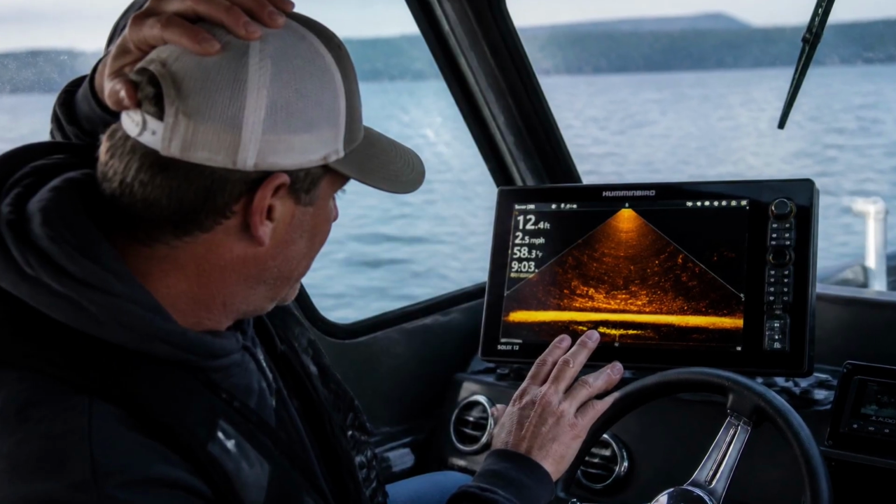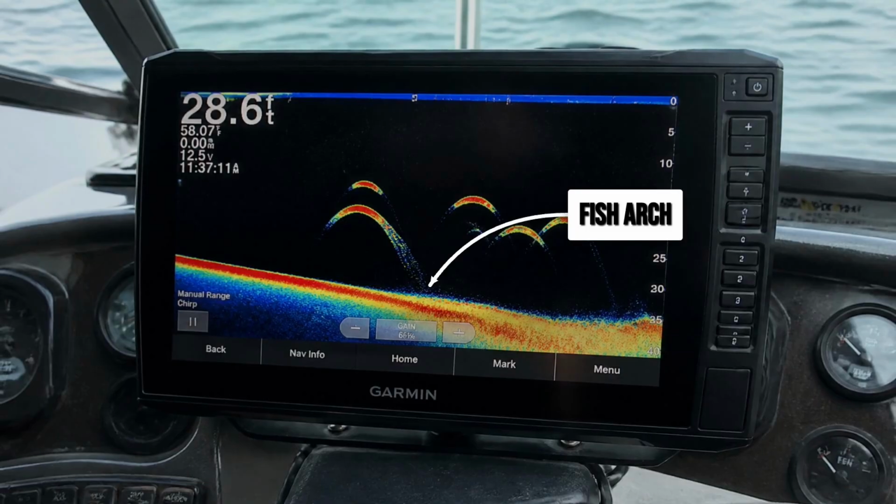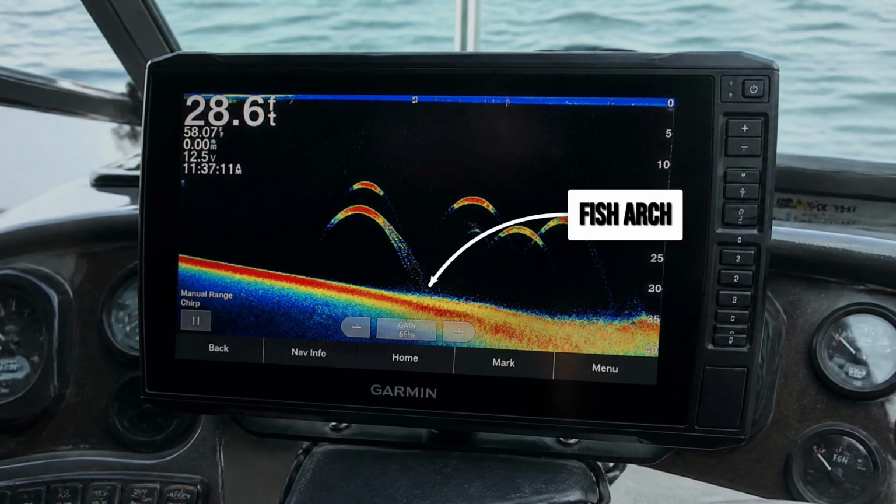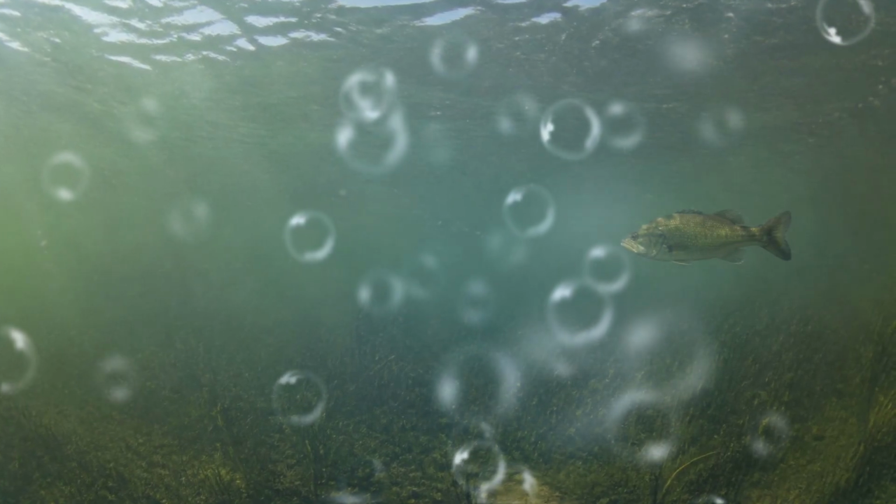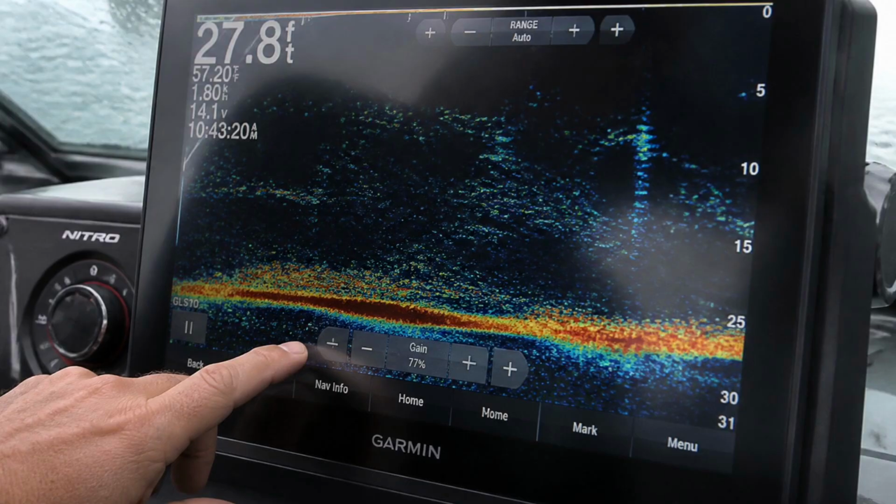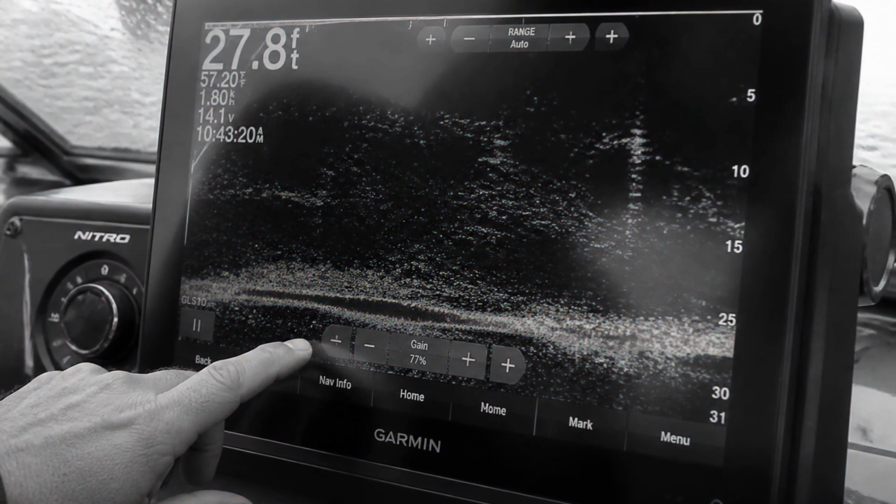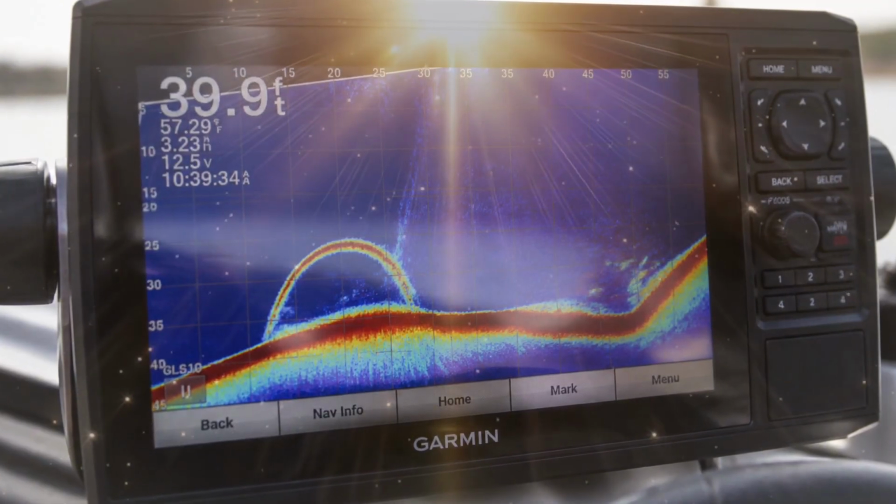And here's the part that fools people every trip. On a plain 2D screen, that fish that looks like it's right under your boat might not be. It could be sitting well off to the side, still inside that cone. The wider the cone, the more water you cover, but the less you know about where the fish actually is. Match your frequency to your depth, and you stop guessing.